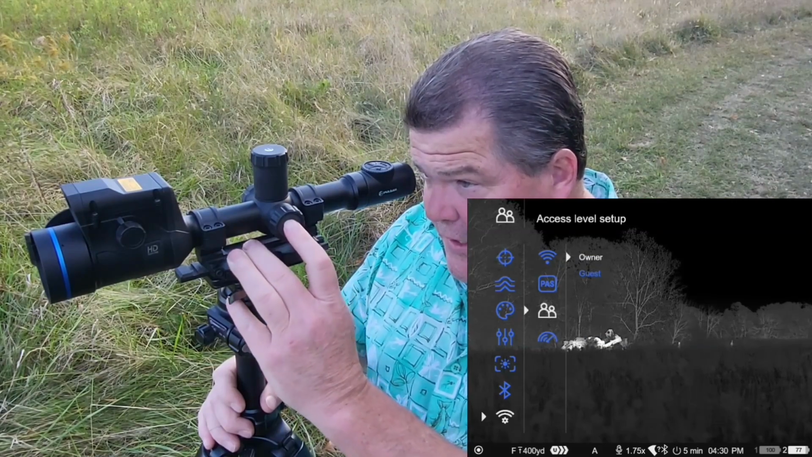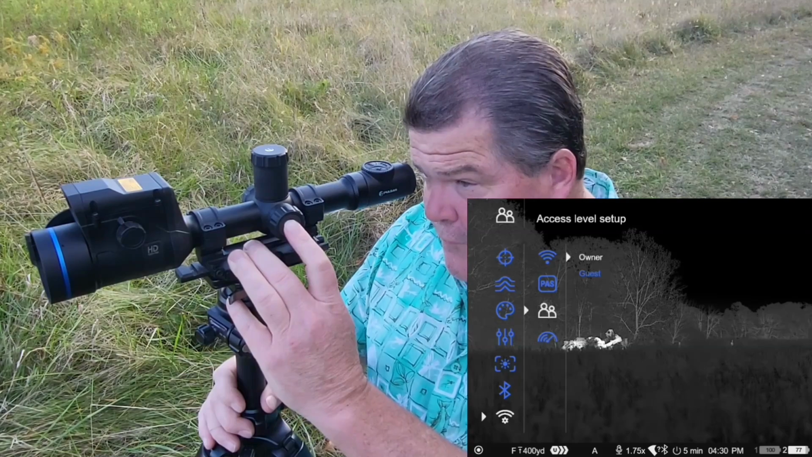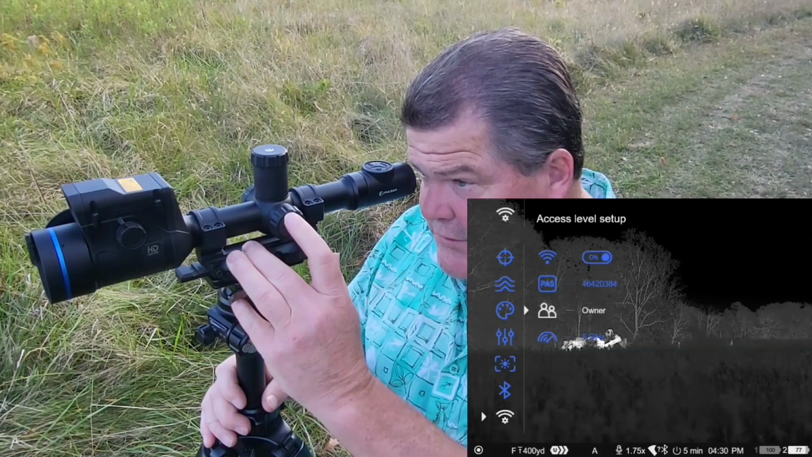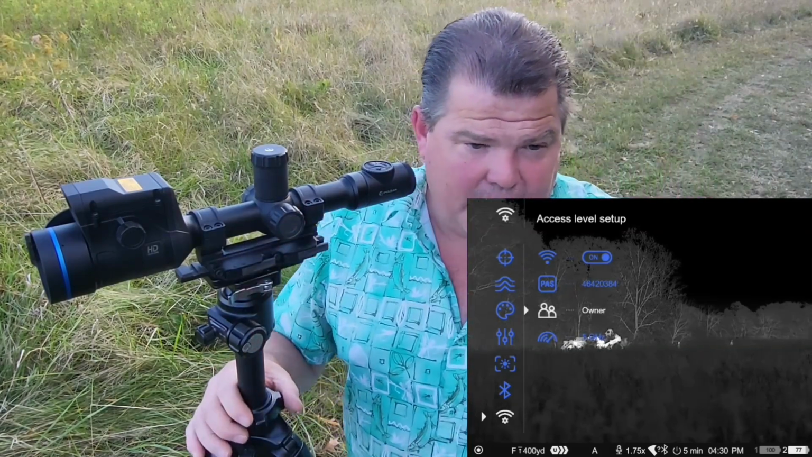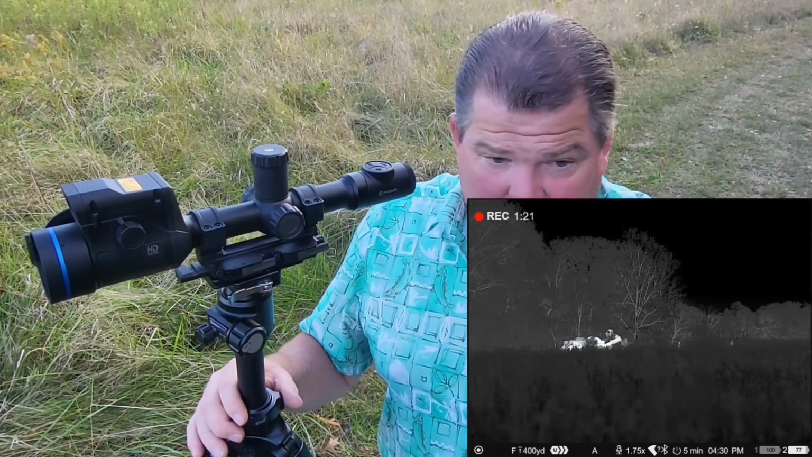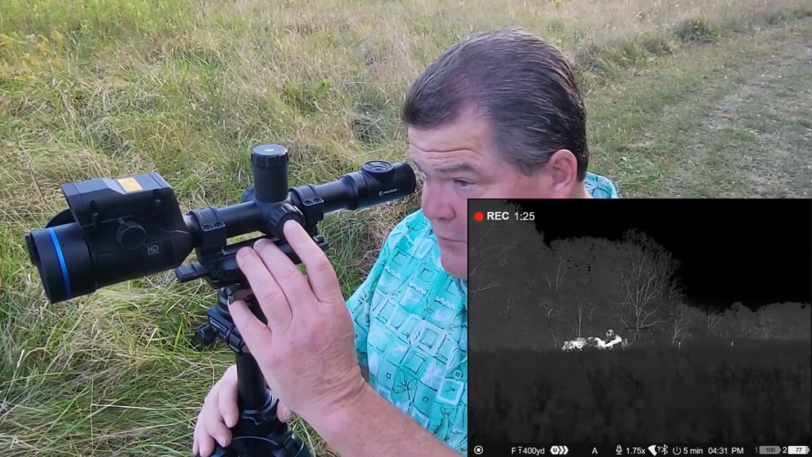If I set that to owner, I obviously have full manipulation over the device. If I set that to guest mode, it limits the access to the device when we're hooked up. There's another application where you can remotely use StreamVision 2 to control the device, and it limits the controls that they'll have over the device if it's in guest mode.